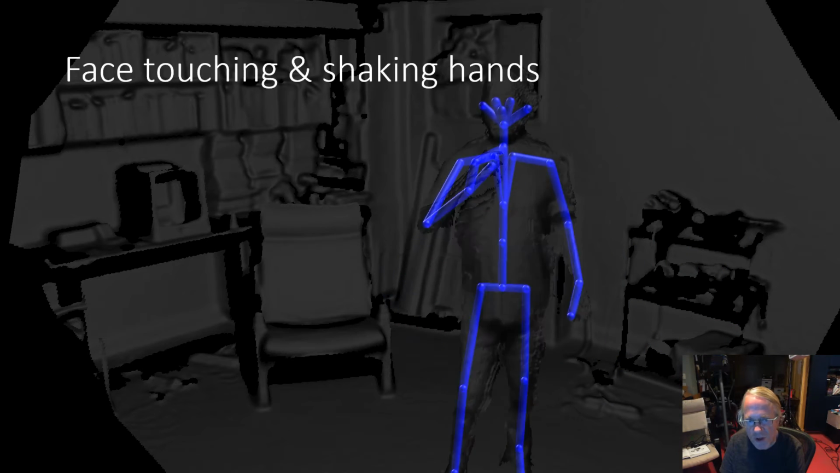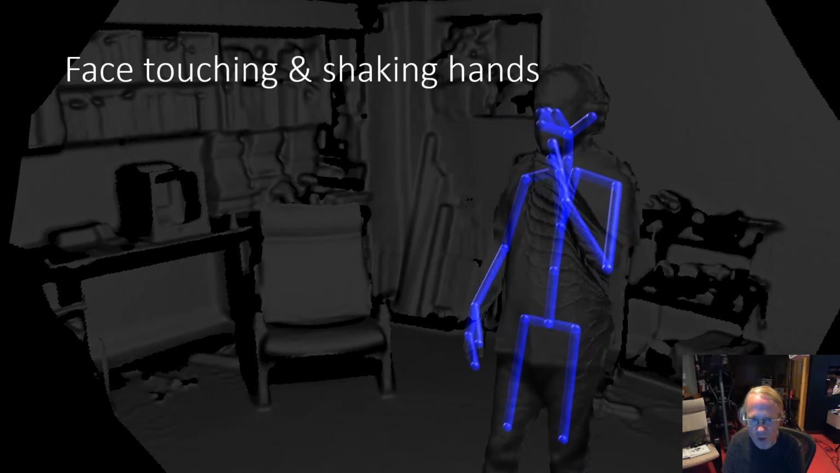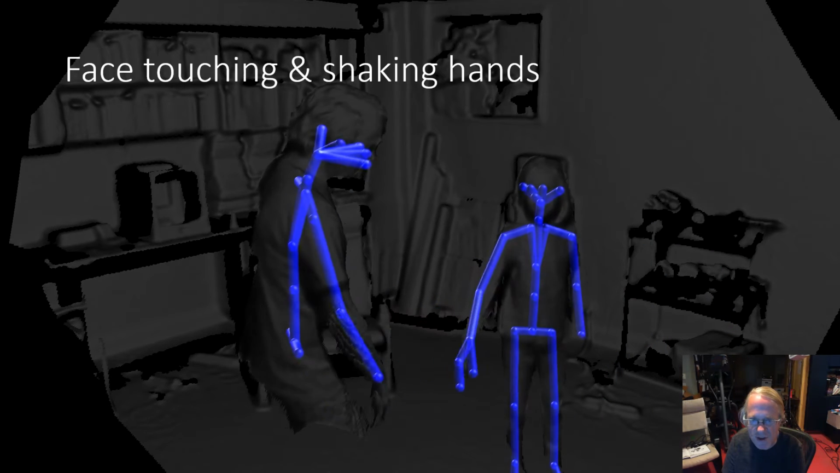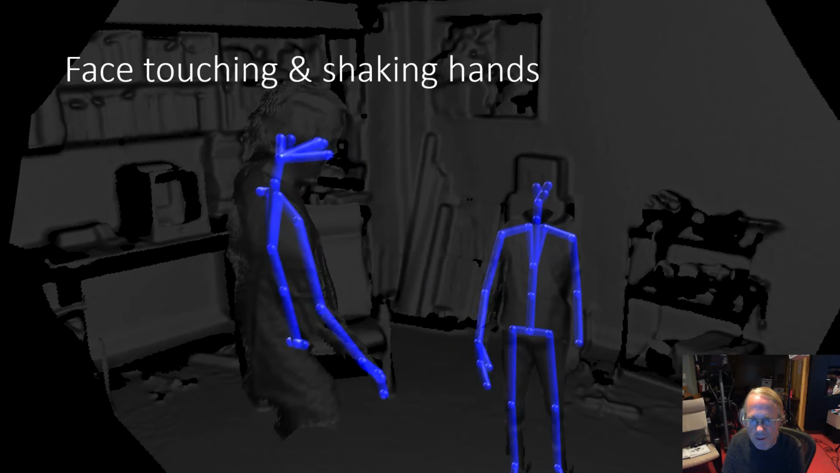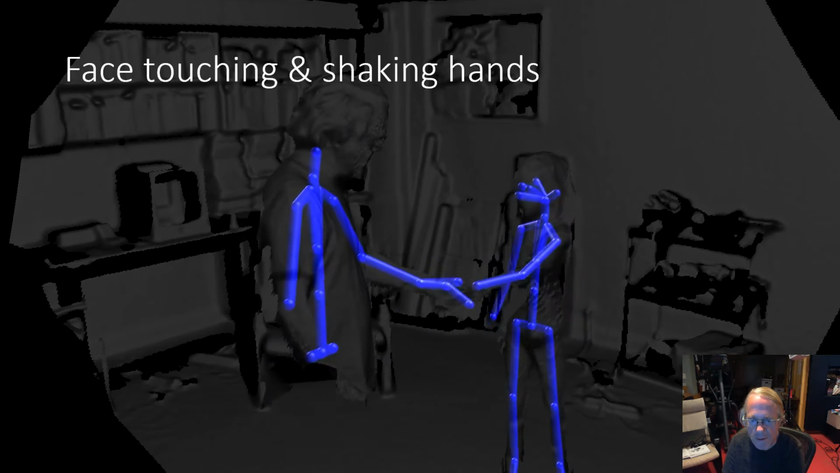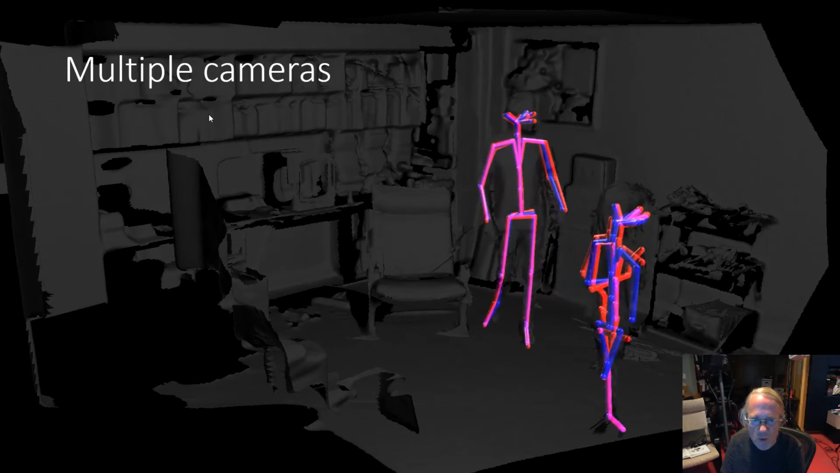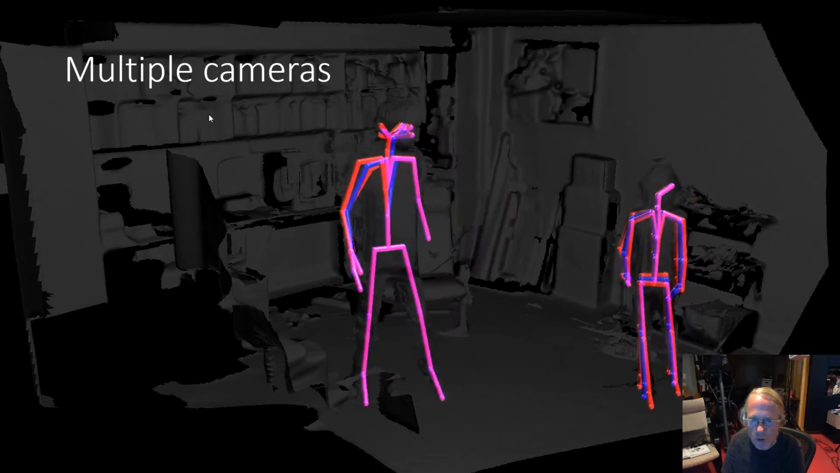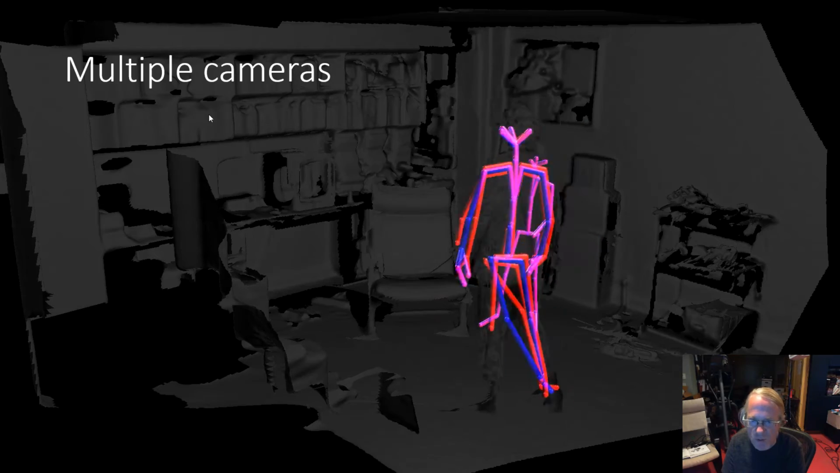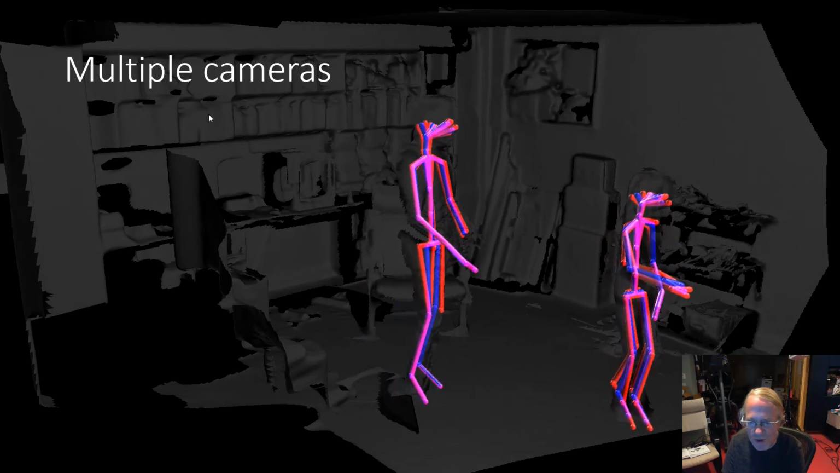To begin, we show using the Azure Kinect body tracking SDK to detect face touching, not just as people sit in front of their computer, but as they walk around the room. We can extend this to detect people shaking hands. We can use multiple cameras to cover a larger area of the room and overcome some sightline limitations. Here we illustrate merging body tracking results. Red and blue body tracking results are from each of the cameras. Purple shows the merged results.